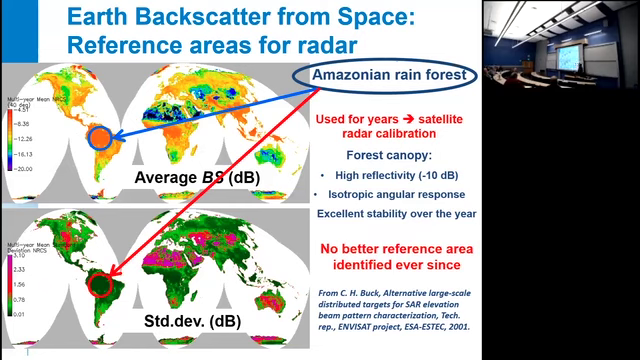For years, for decades now, they have been using it as the absolute calibration level for the satellite radars. Because the forest canopy provides a high reflectivity level, it's isotropic versus angle because of the very shape of it. It's extremely stable over the year. There are small variations due to seasons, but they are under control. And so no one could find a better reference area ever since. So it's still used today.